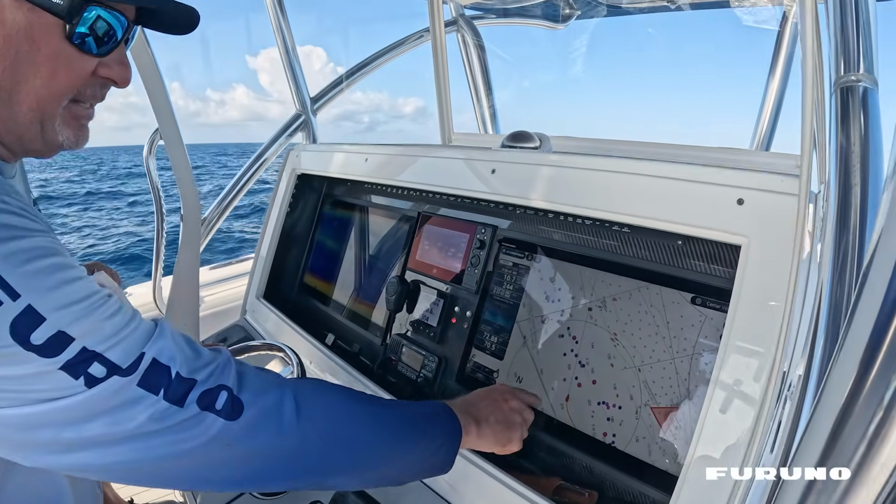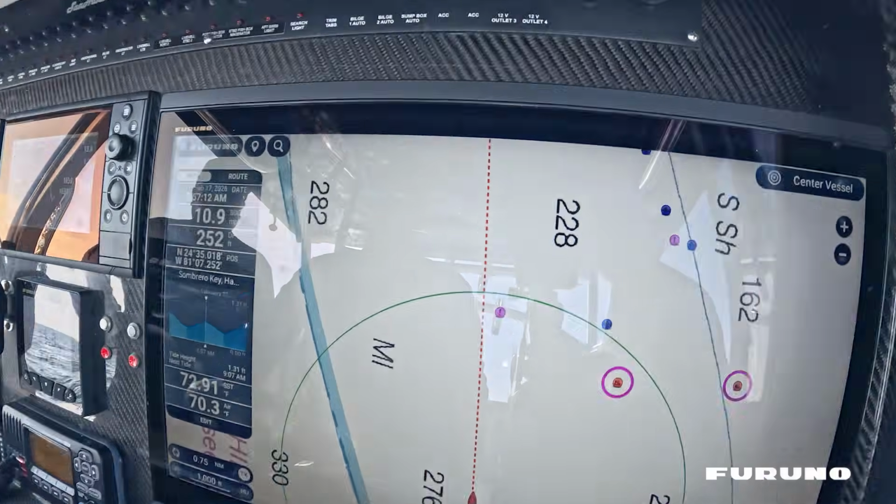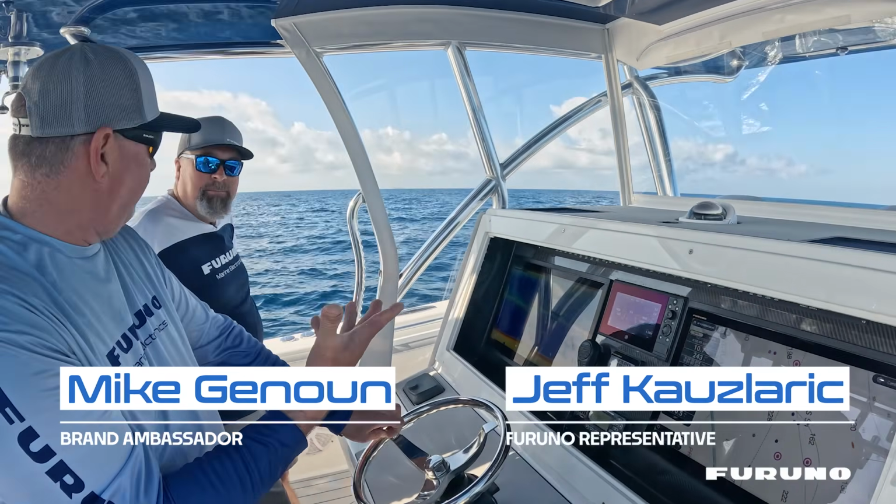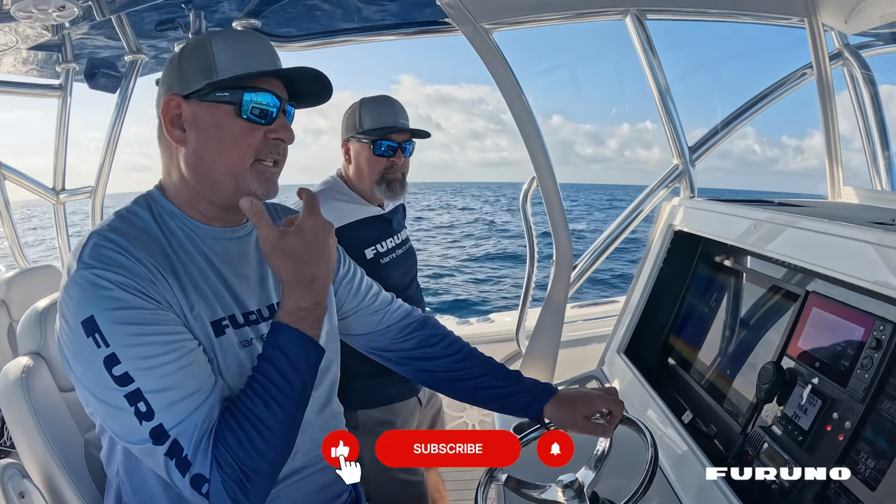So anyhow, getting back to this. There's a point of interest right ahead of us that I saw yesterday. And again, the reason I don't mark a wreck the first time is because there's a lot of things that could be happening on the sea floor. I'll give you an example.